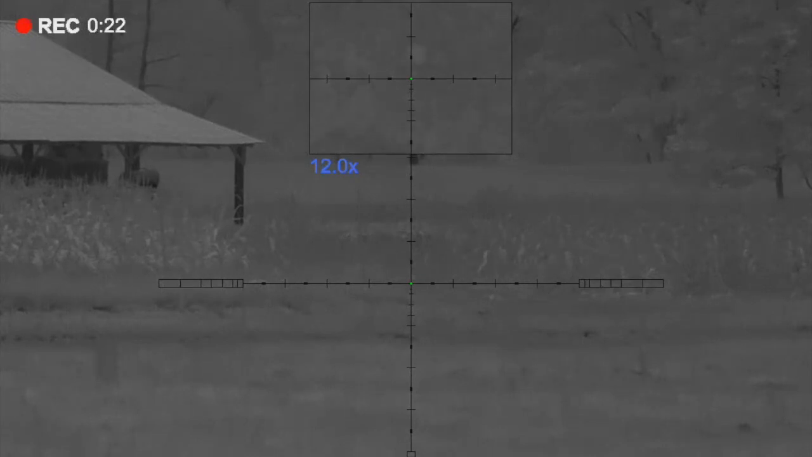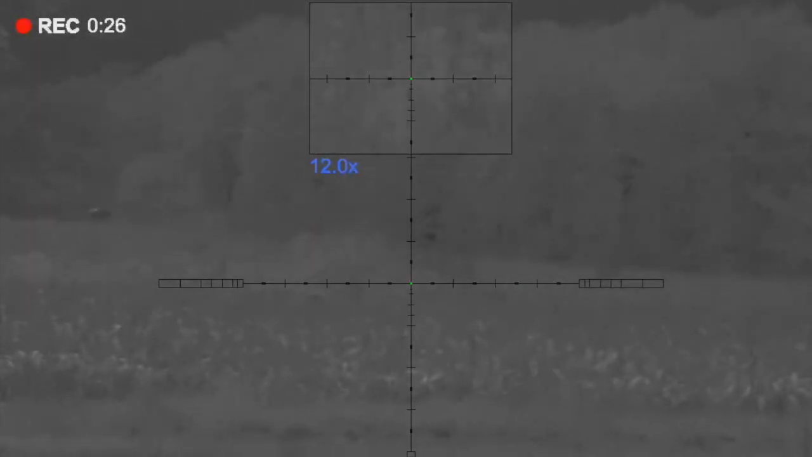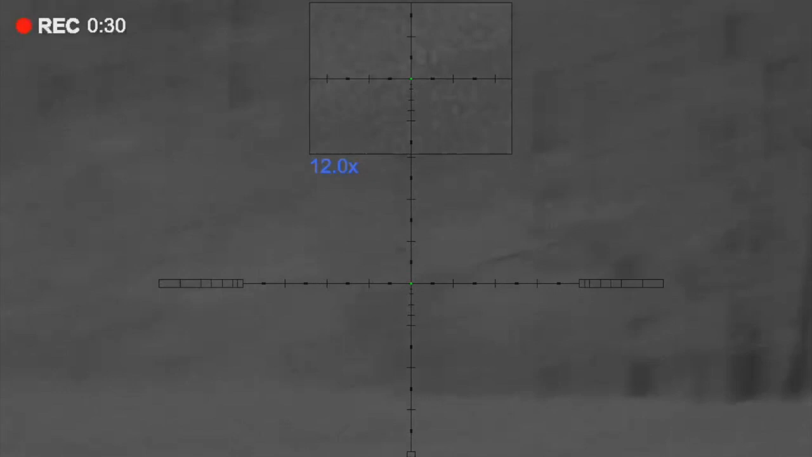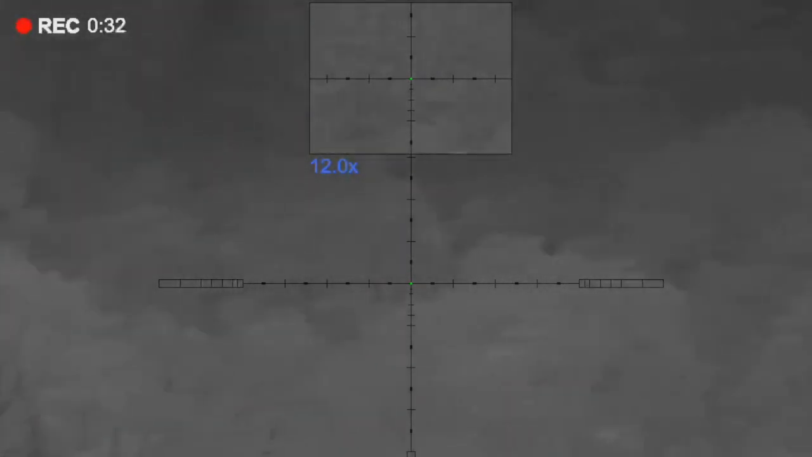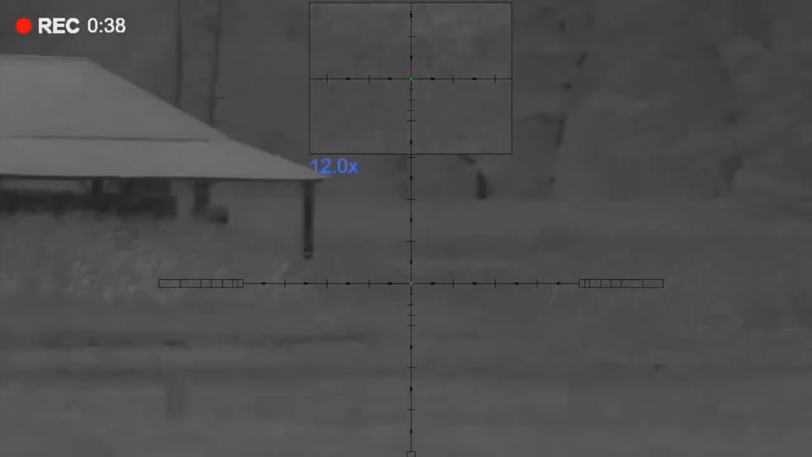Pups are on the side of that mountain. We've got a big group. The closest group is right over there to our left. Sounds like kind of on the edge of that corn. And we got another group of smaller pups. It sounds like up on this mountaintop. We got a phenomenal wind for this.